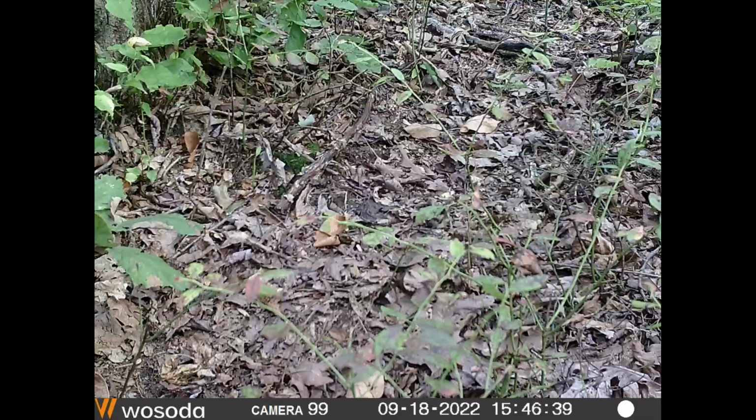Now, you might think that I wasn't going to capture any more pictures from that less than desirable position, but I'm going to show you in the next 60 seconds nearly 1,000 pictures that the camera took over the next 45 days.